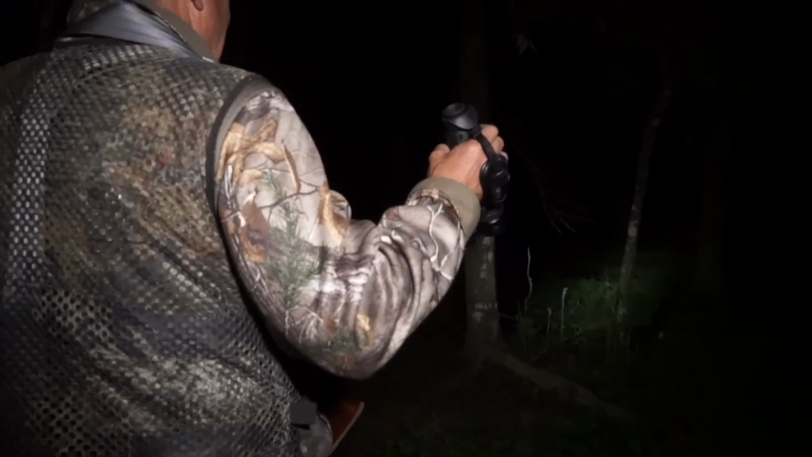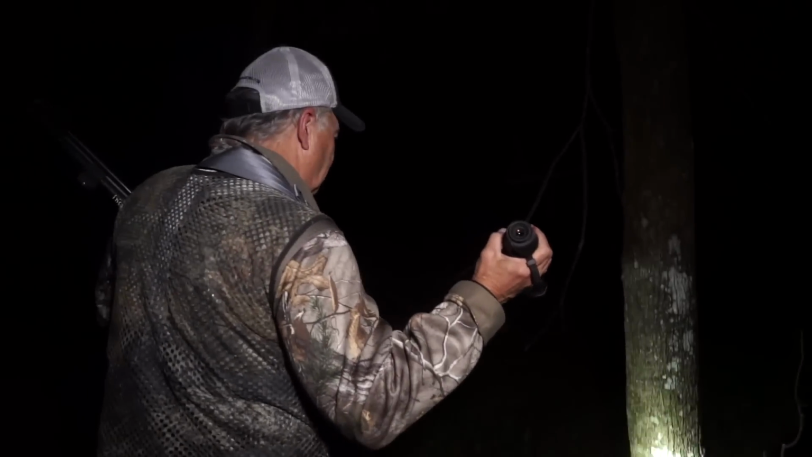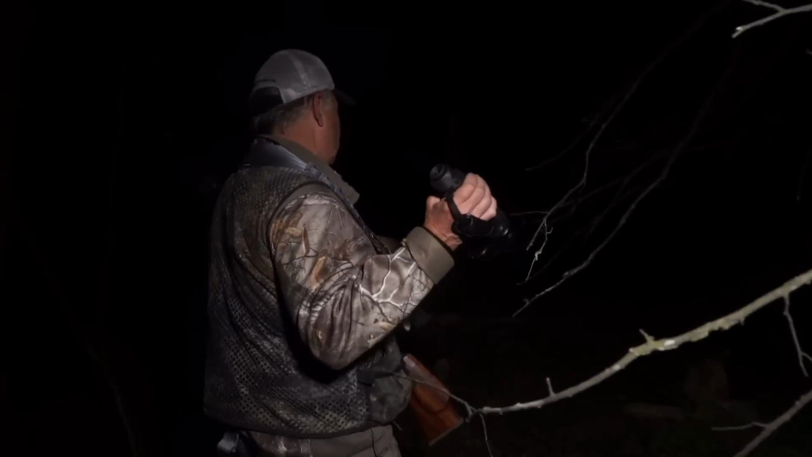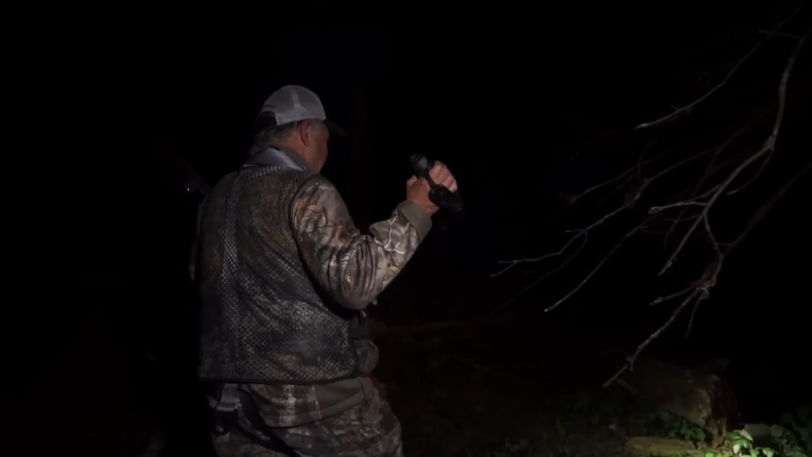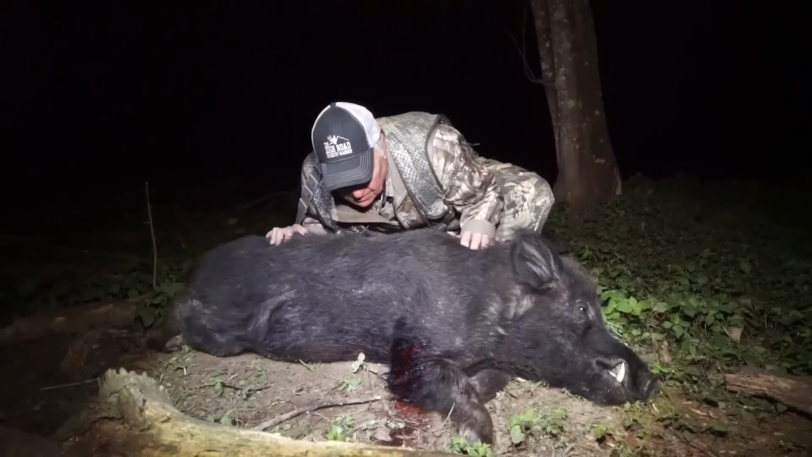There we go. There he is right there. The deal when you're using a thermal is your depth perception. At least my depth perception is really off. Holy smokes, look at the size of this hog. Come on, golly. Look at the size of this hog right here.